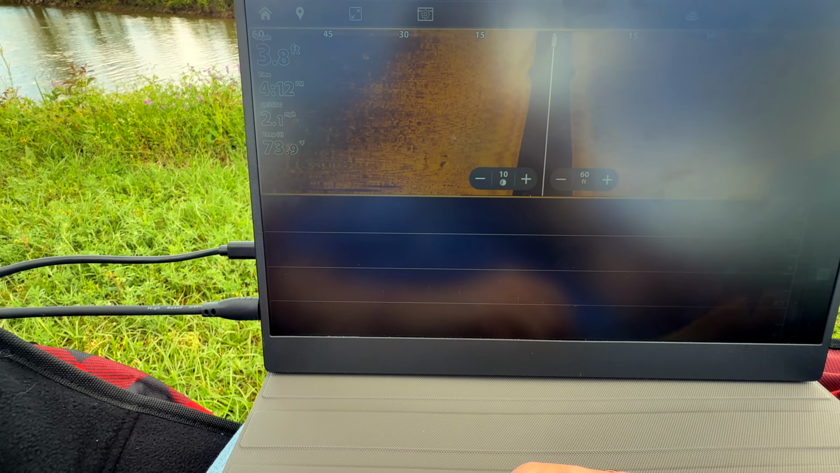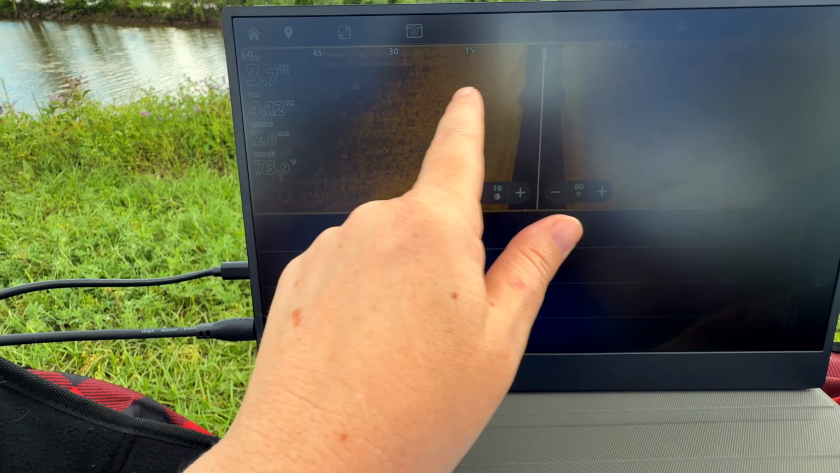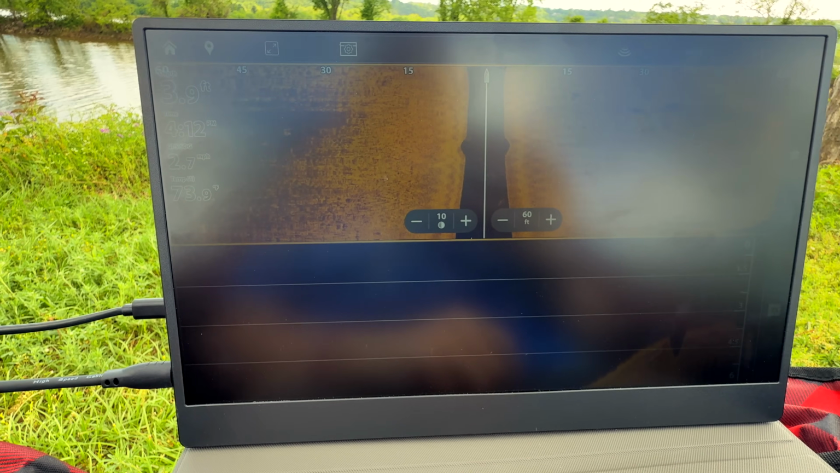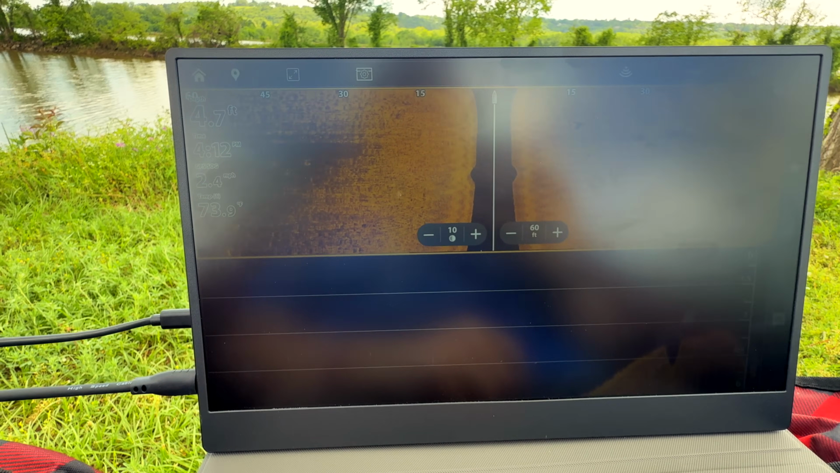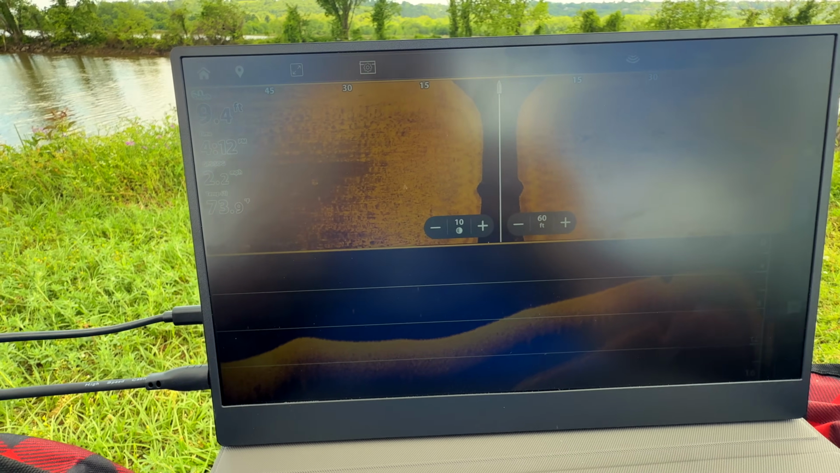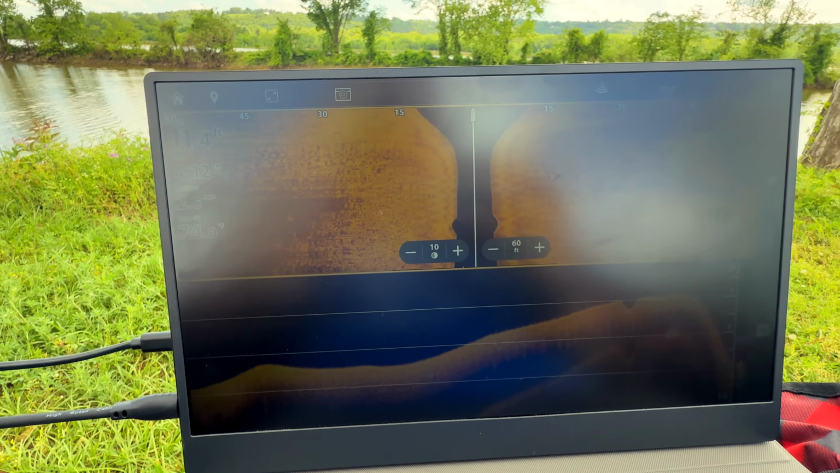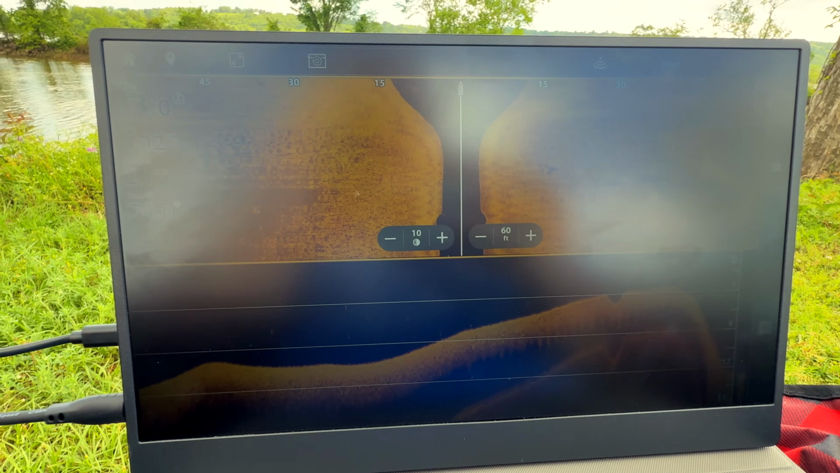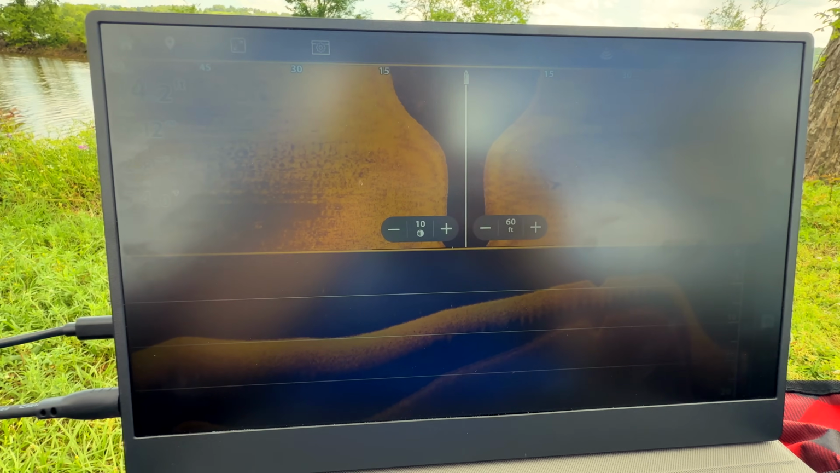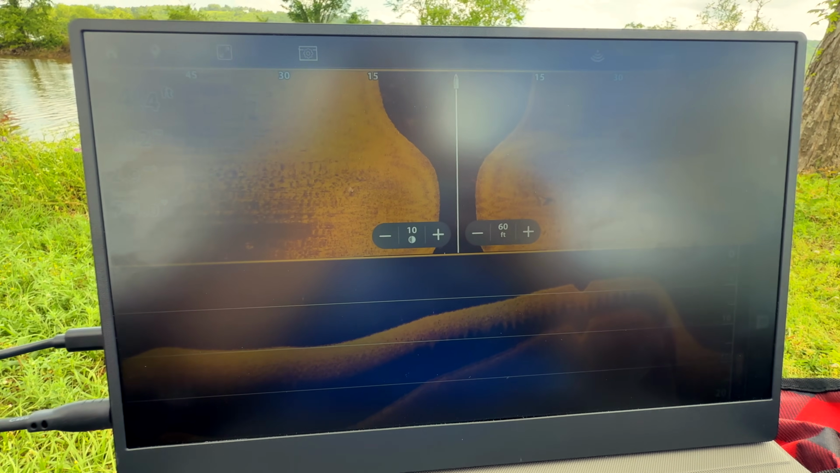And a little bitty pocket right there, but we're in 3 feet of water, so nothing there to be concerned about. I think they're gonna make one more pass and then bring it in. So again, this is right where it drops down pretty quickly. So just running that through there, and we'll get the little buddy pulled out.